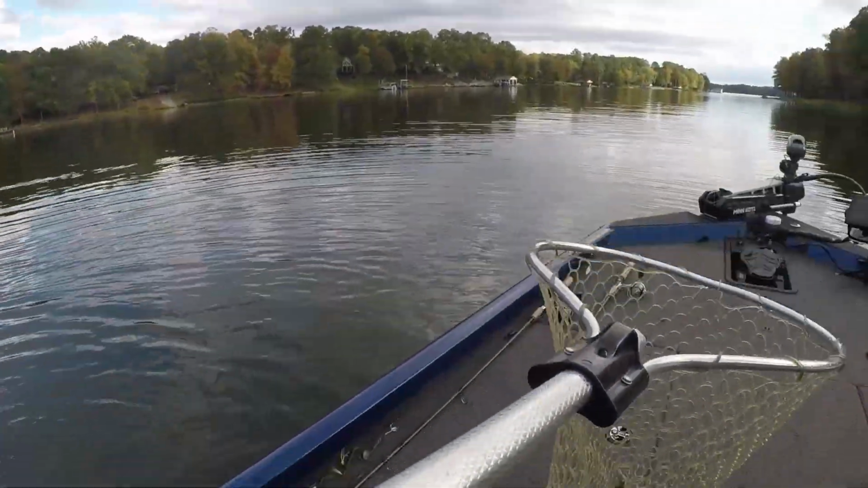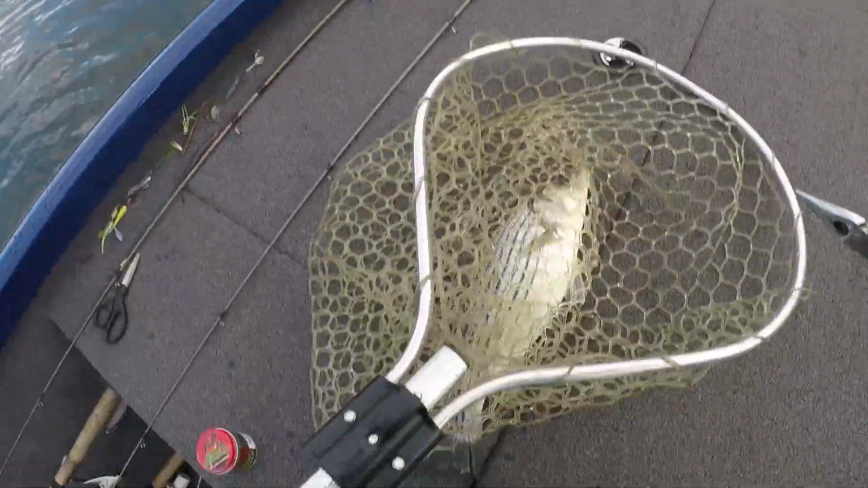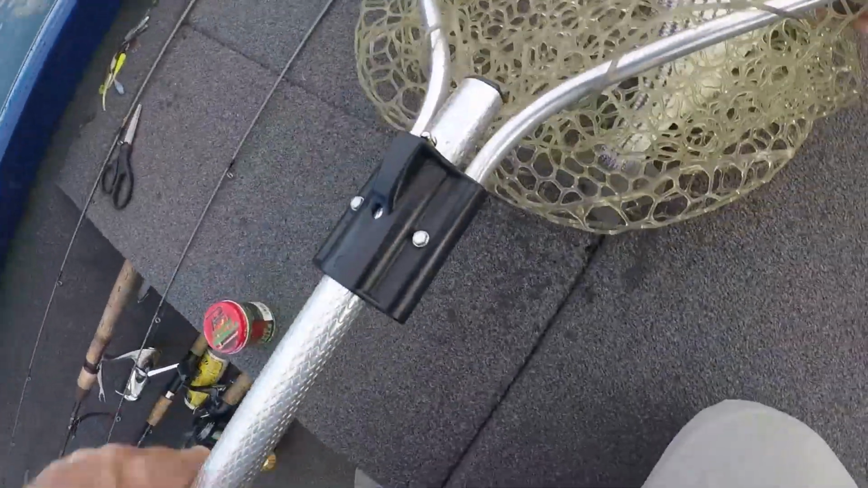Alright, that's how I got the hook in my hand. I still got the scar from right there. See that black spot? That's where I had the hook taken out of me from one of these crazy things. You see what I'm doing too? I'm wrapping them up in the net, but they get to flopping on you guys and go crazy. Get that hook turned around on you.